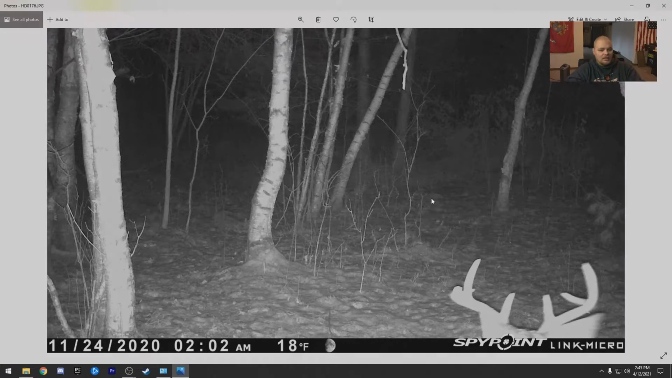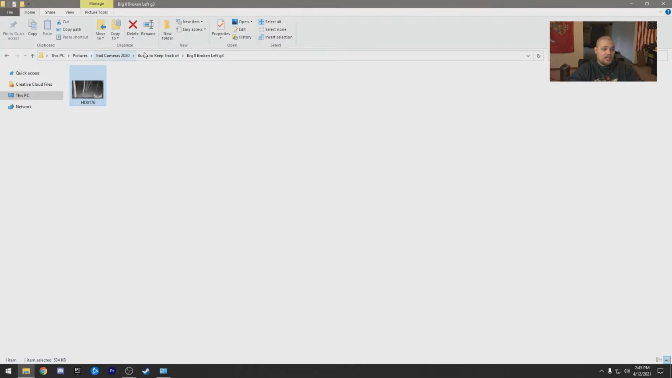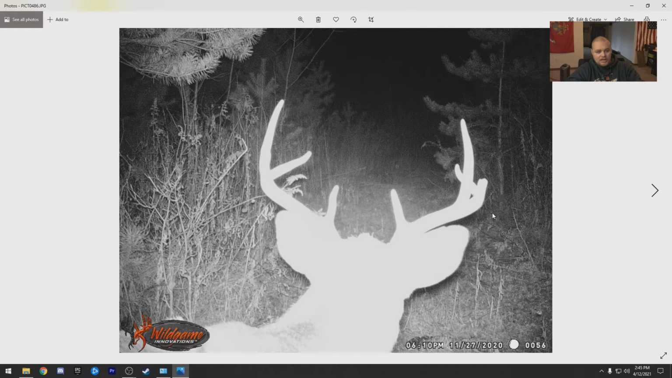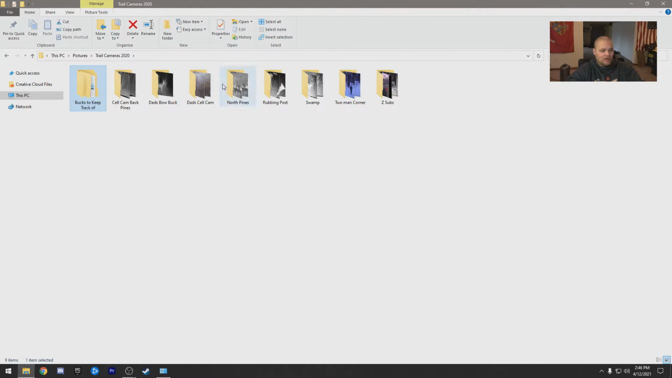Then you got this guy, broken left G, is it G3? He's gonna be big next year. He's gonna look like a giant next year. Then you have a broken right G3. This buck, obviously the one I shot at. There he is in January, so he survived. We're very excited about him.